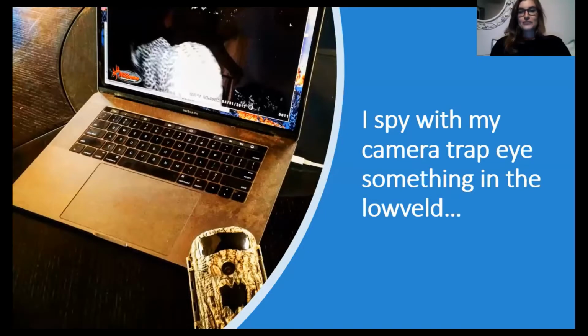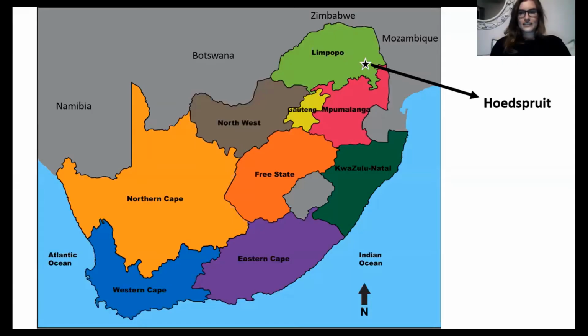So I spy with my camera trap eye something in the lowveld. Just to orientate all of us, I'll show you where Hoedspruit actually is in relation to the rest of South Africa. We're in the northernmost province, Limpopo, and Hoedspruit borders right on the Kruger National Park.